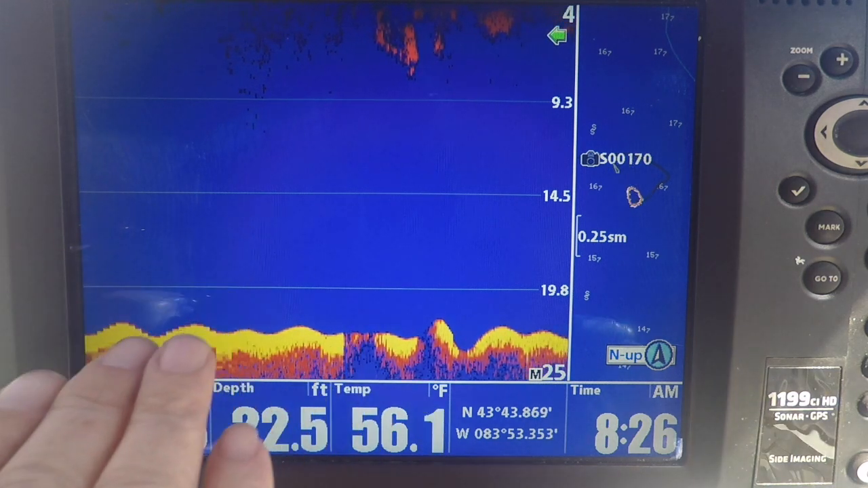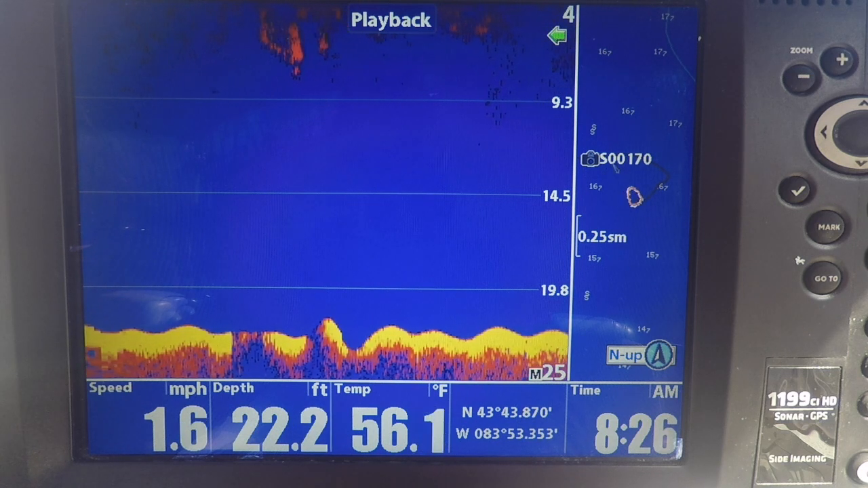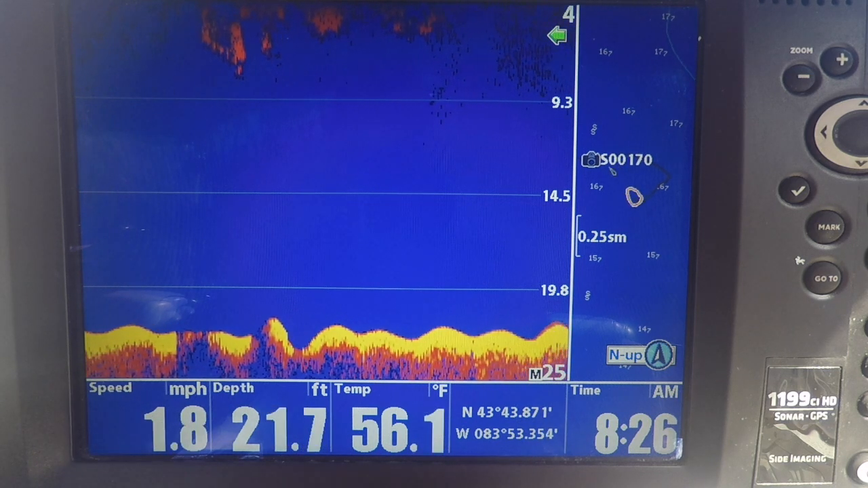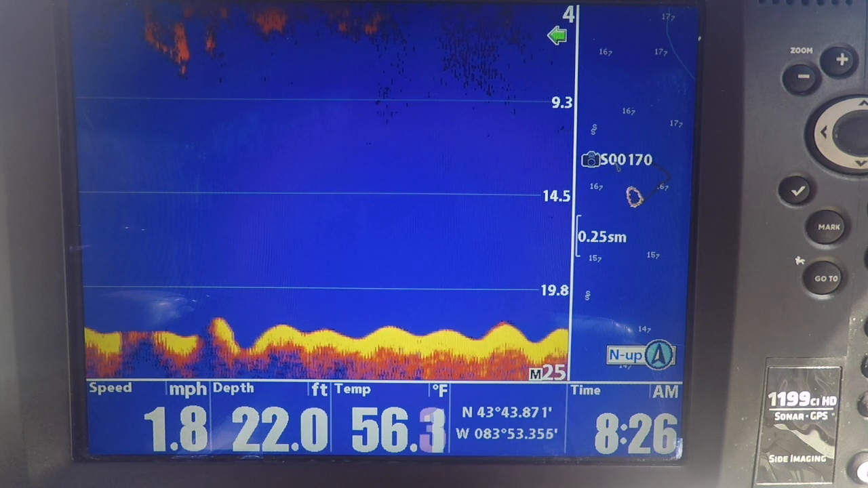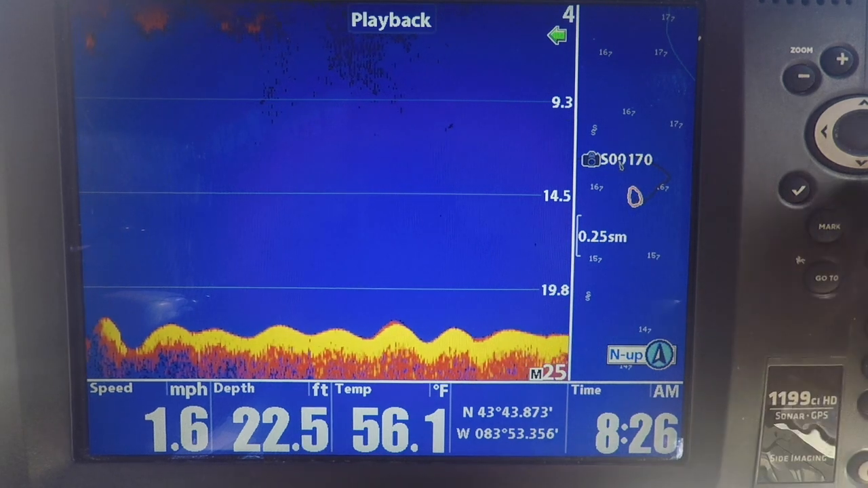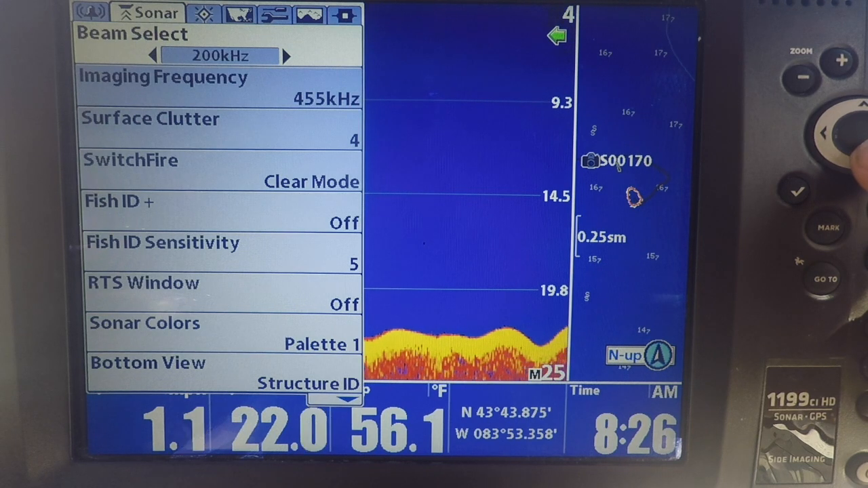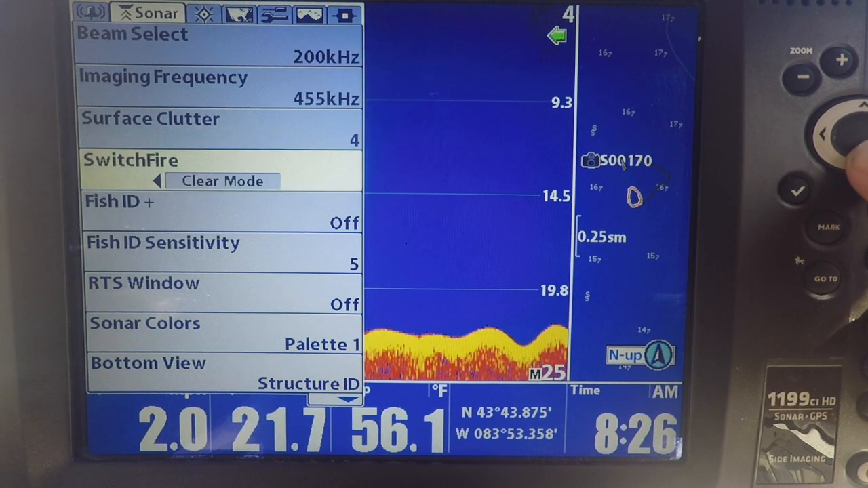Now my sonar is still set for the high-speed cruise search, and at 1.6, 1.8 at trolling speed, it's not set up for the optimum settings that I want. So I got to go back to my sonar menu, make sure I'm on 200 kilohertz. That's an error on my part. You really want to be on the 83 kilohertz beam, which is wider, or at least be on both beams, 200 and 83. But you definitely want to employ the wider beam when you're trolling.